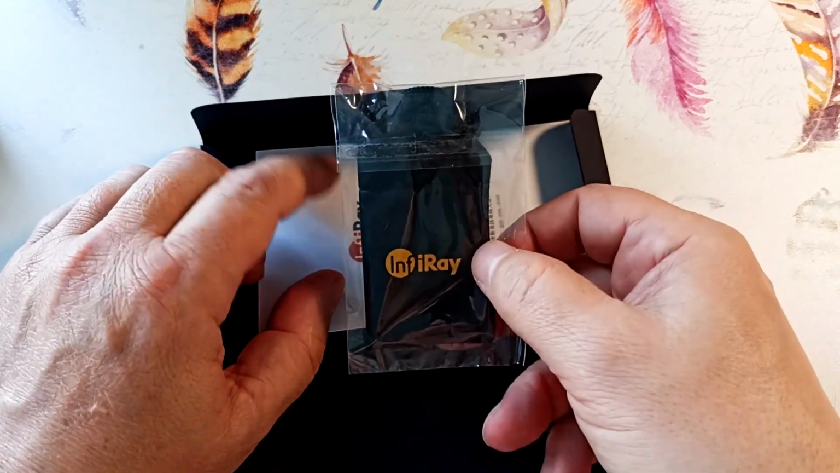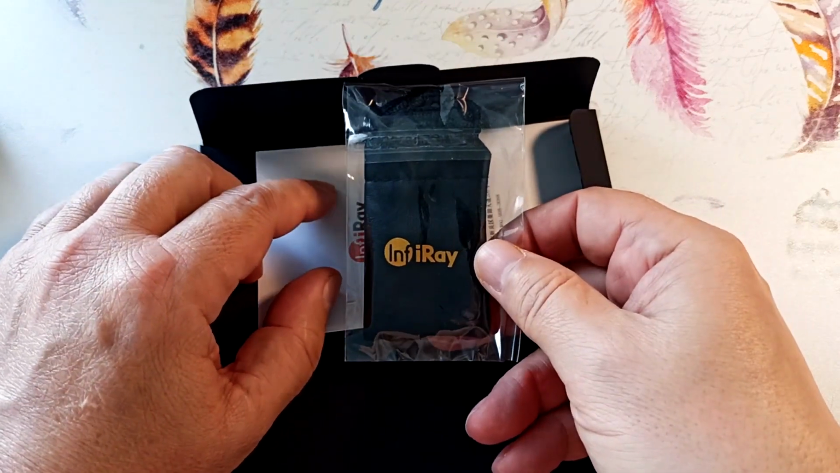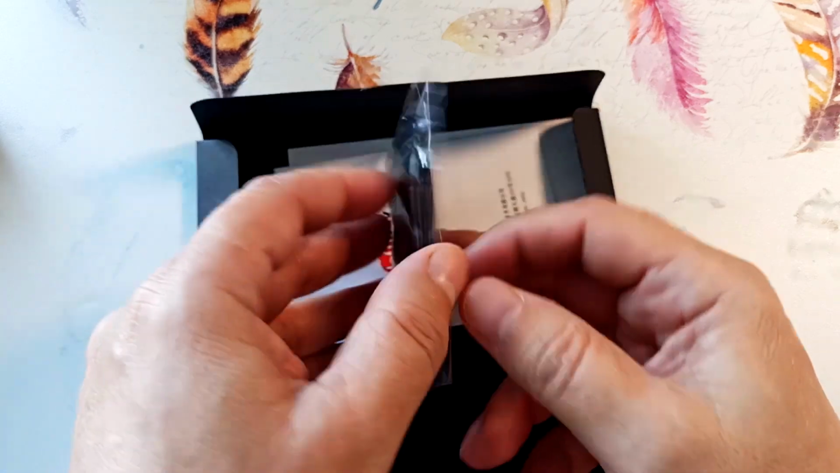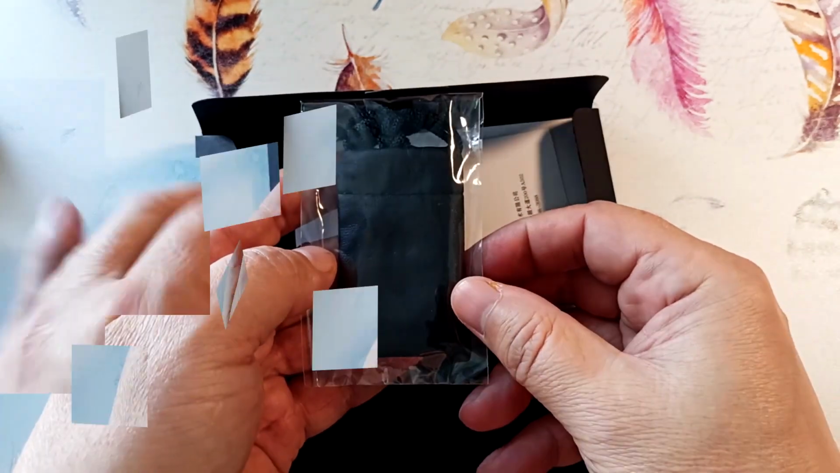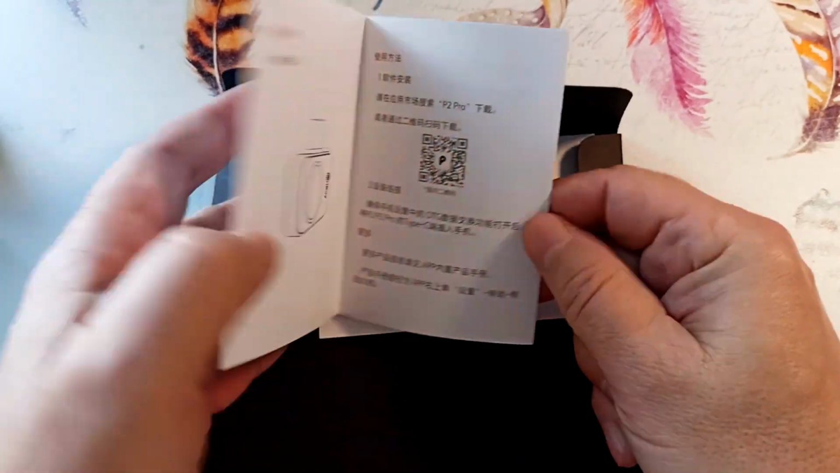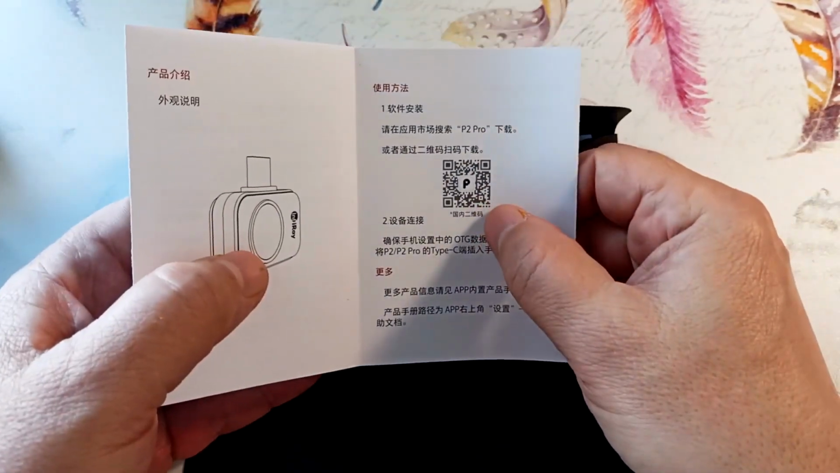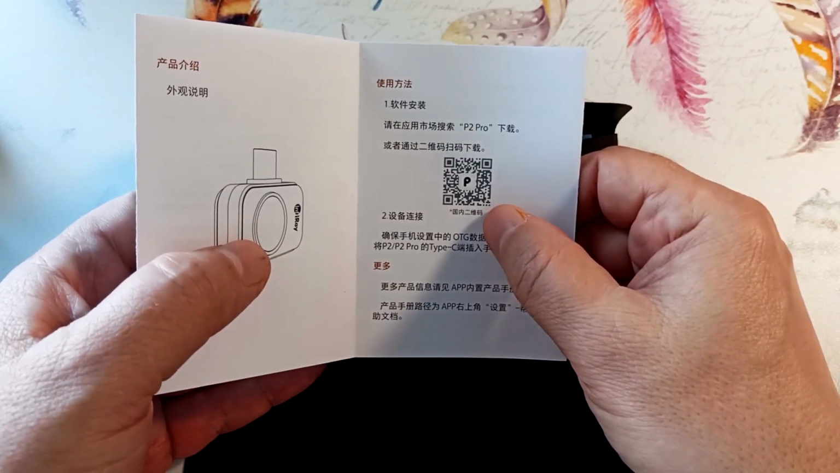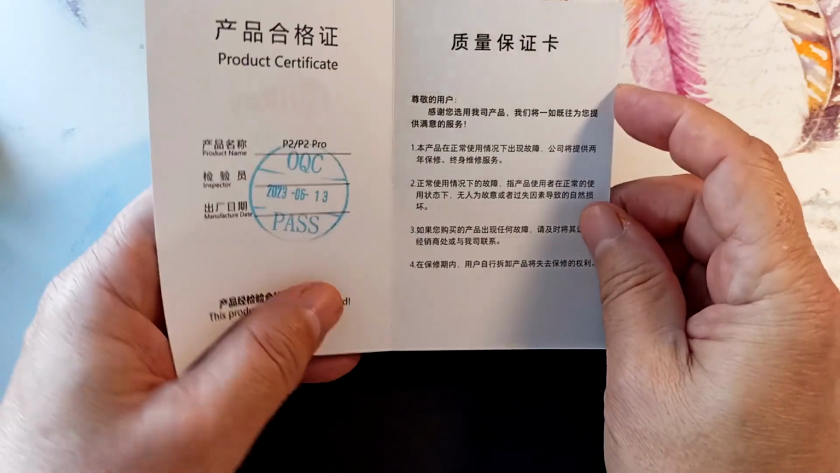Let's open it. There is a small pouch for the thermal imager. I used it when I carried the thermal imager in my wallet. Despite this, it was not damaged in any way. Here is a passport, the most valuable thing in which is this QR code, with which you can download the application to your smartphone. And a warranty card.